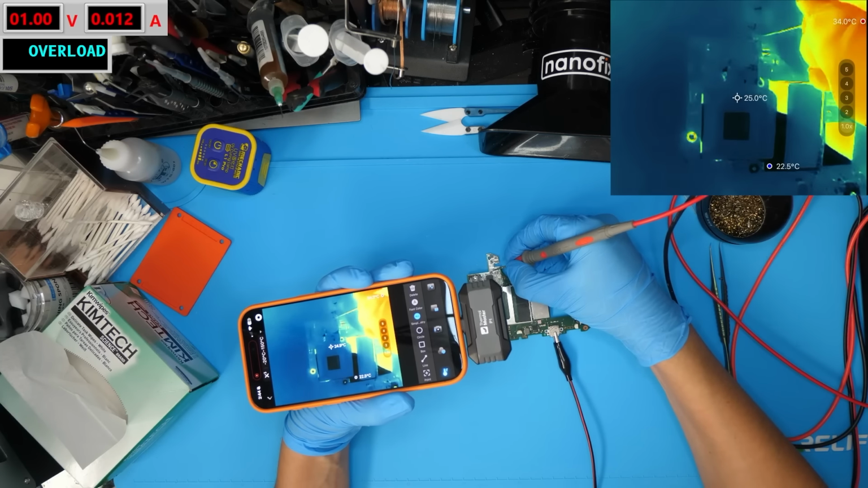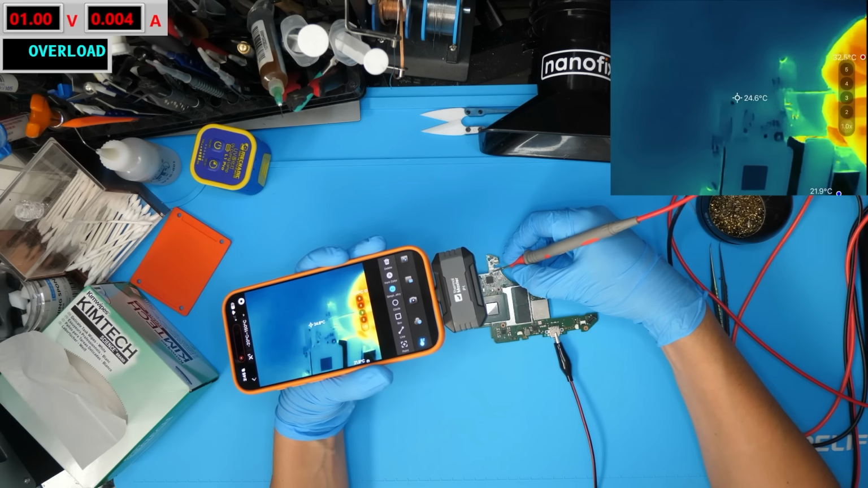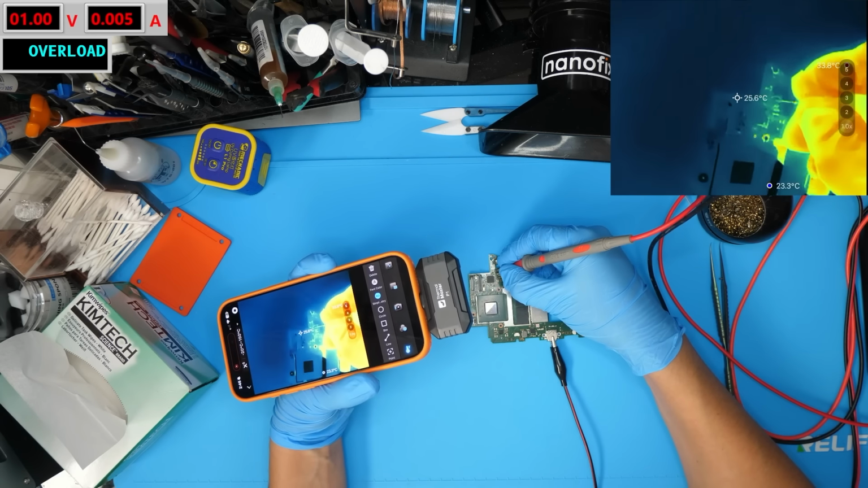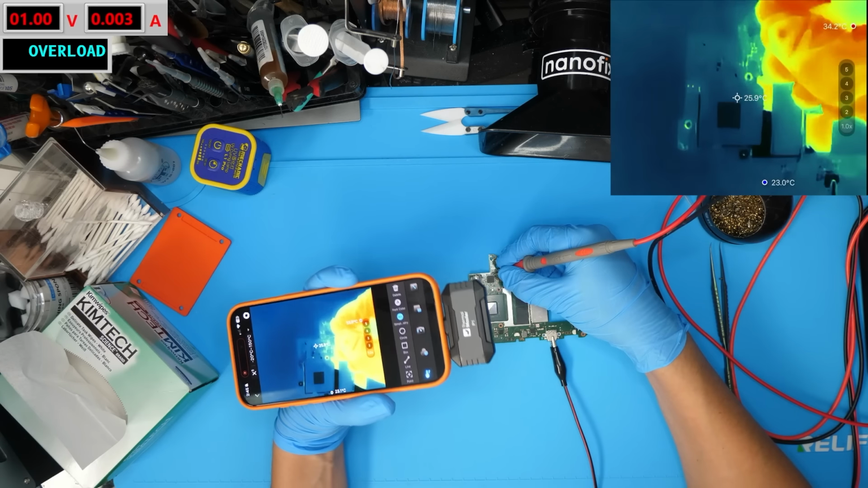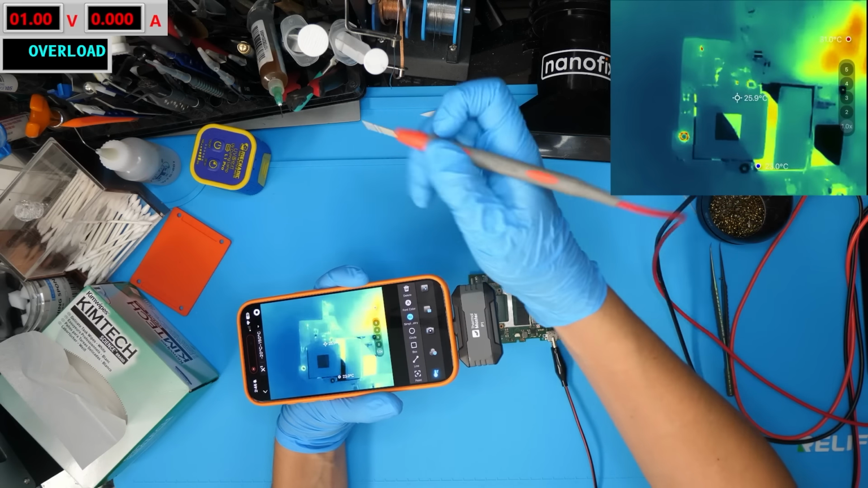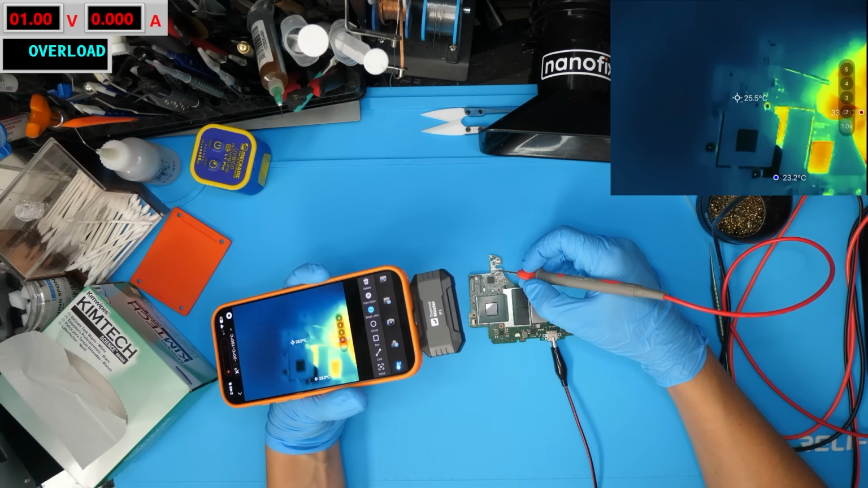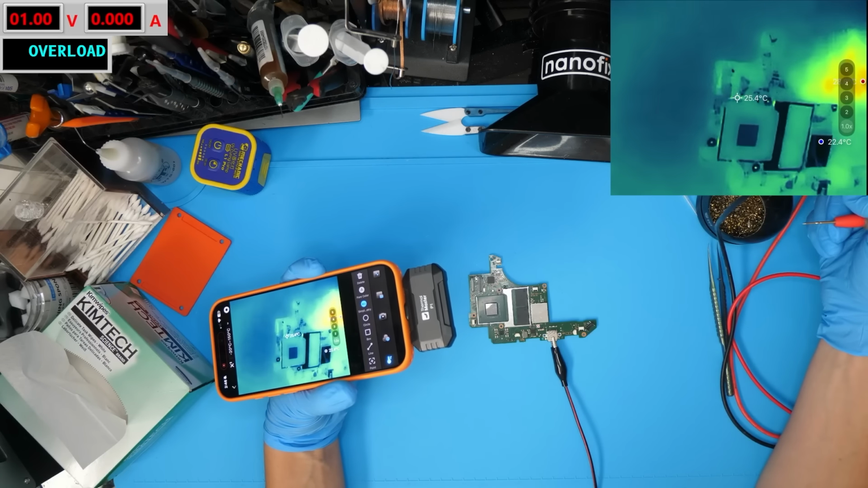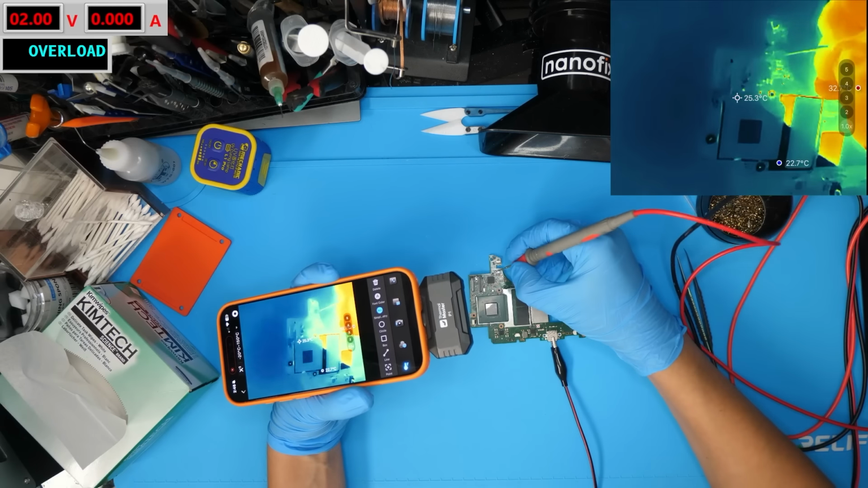So let me press right here, and we're not getting anything with 1 volt, so I'm not seeing anything heating up, and we're also not getting too high of a current draw. So this is not quite a dead short. If it was, we'd probably see it pulling all 500 milliamps. In this case, we might need to boost the voltage a little bit to see what's heating up. We can see right now nothing's heating really on the thermal camera, but that's because not enough current is being drawn. So the safest we can go up to here is 3.3 volts because that's what the voltage rail is designed for. But we'll just bump this up to 2 volts instead. So we're going to go to 2 volts here, and let's try again with 2 volts.